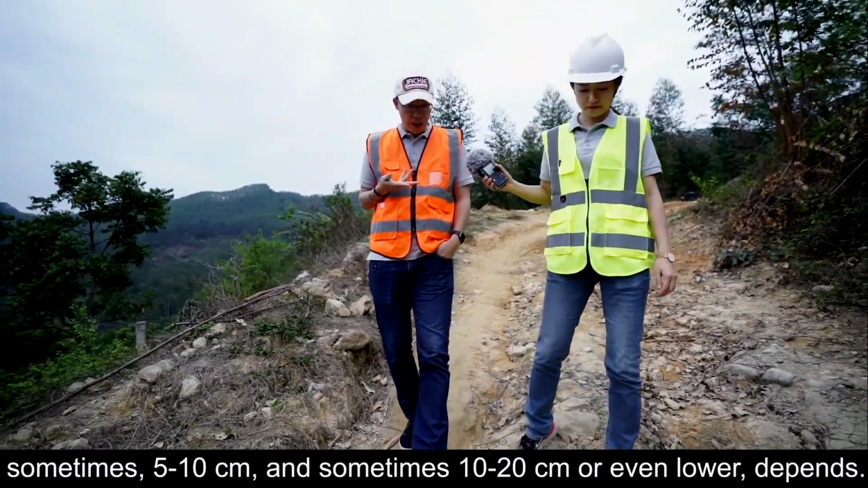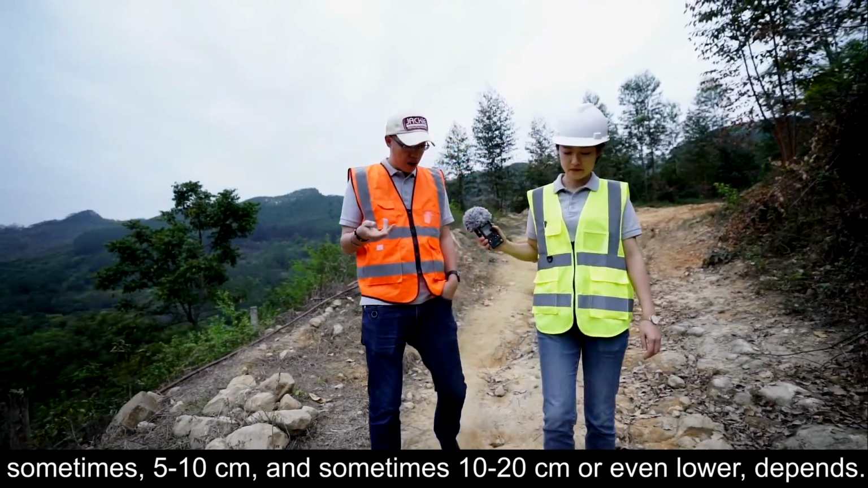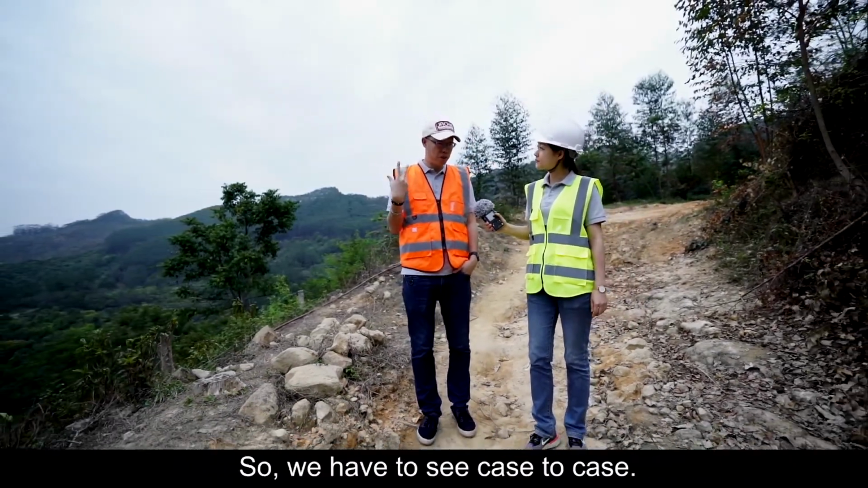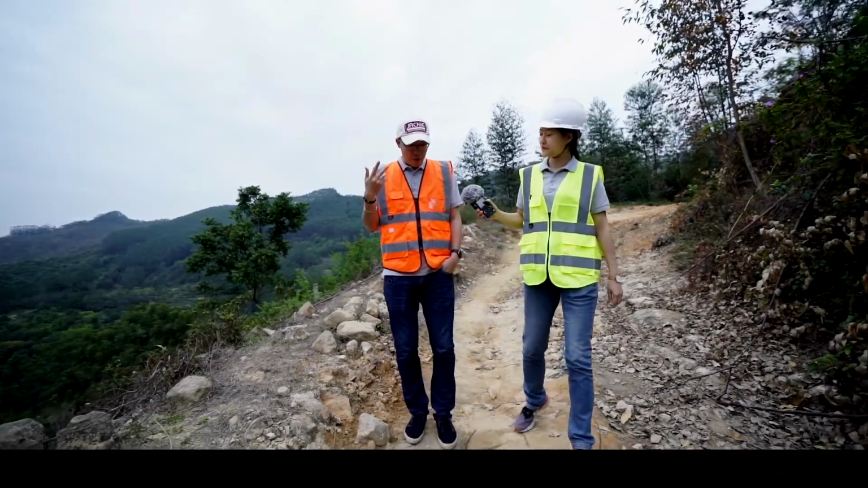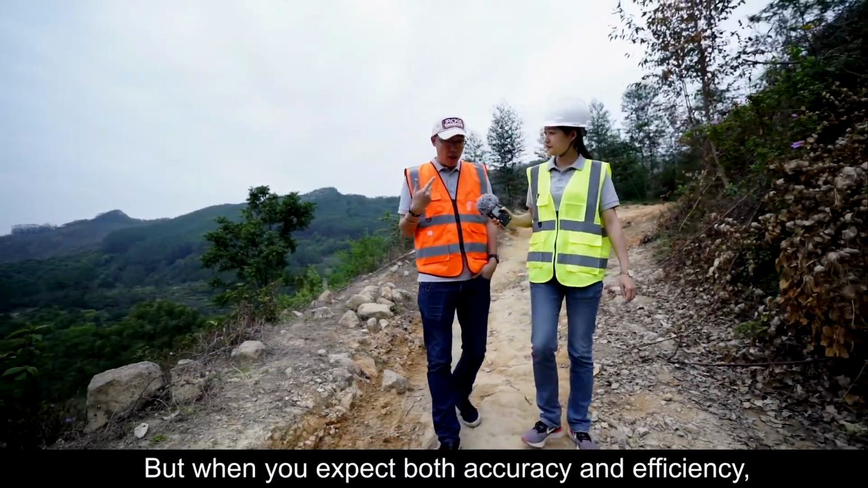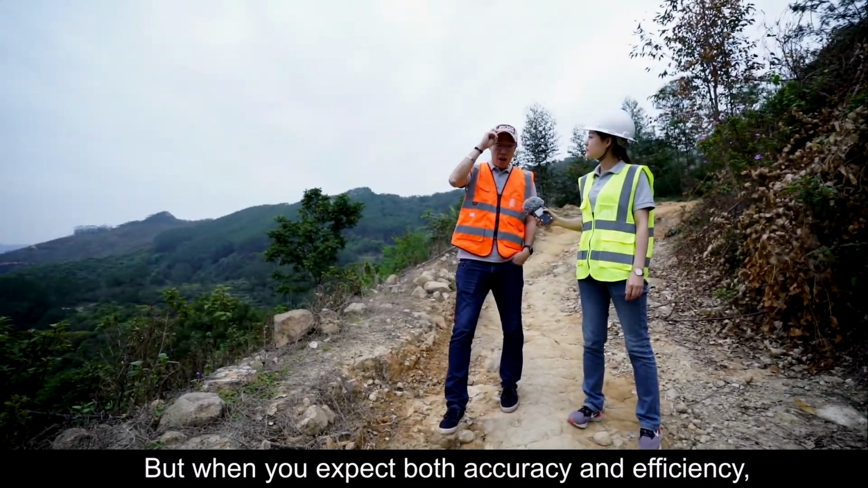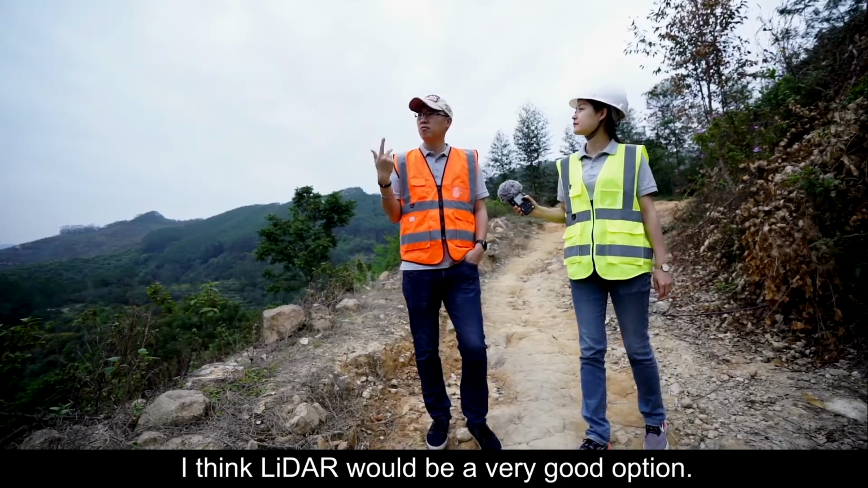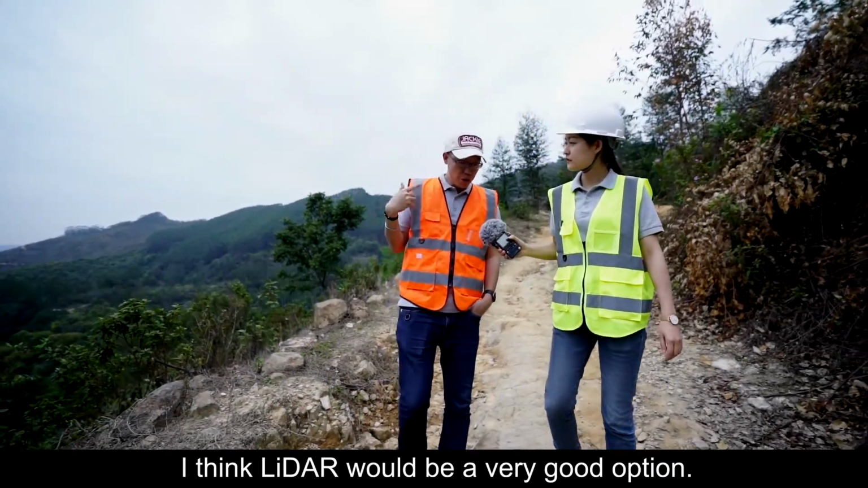Sometimes 5 to 10, and sometimes 10 to 20, or even lower, depends. So we have to see case to case. But when you expect both accuracy and efficiency, I think LiDAR would be a very good option.